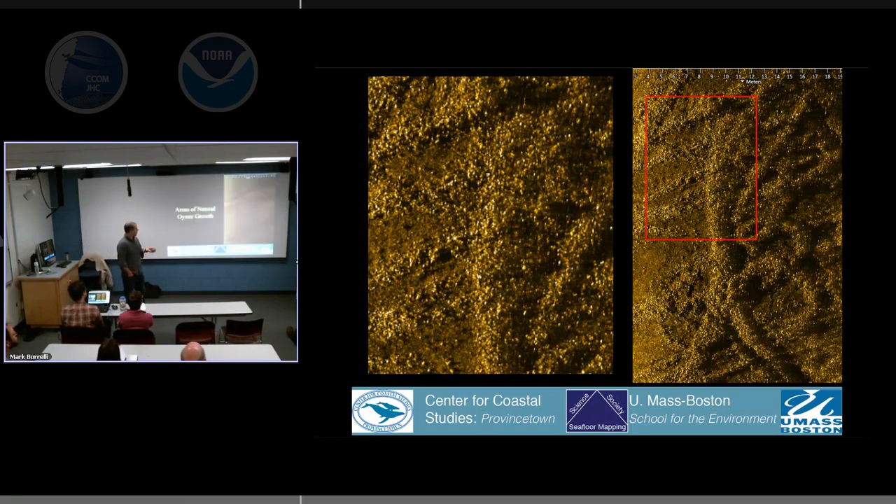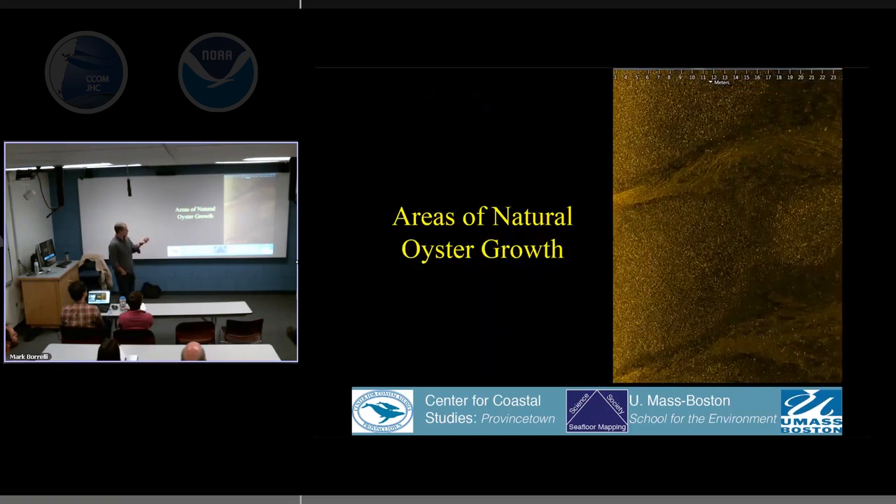But we started to think about this when we went to other places in the harbor. These are all oyster beds right in here. It's all natural growth. So I started to get this idea: can we start to count oysters using Sidescan?